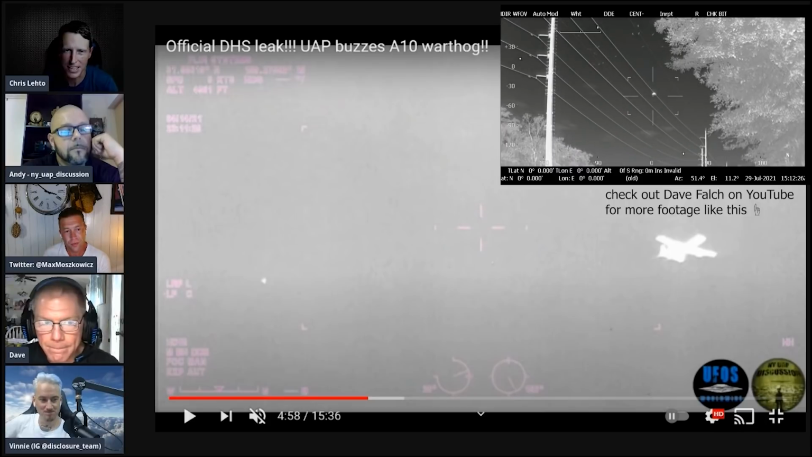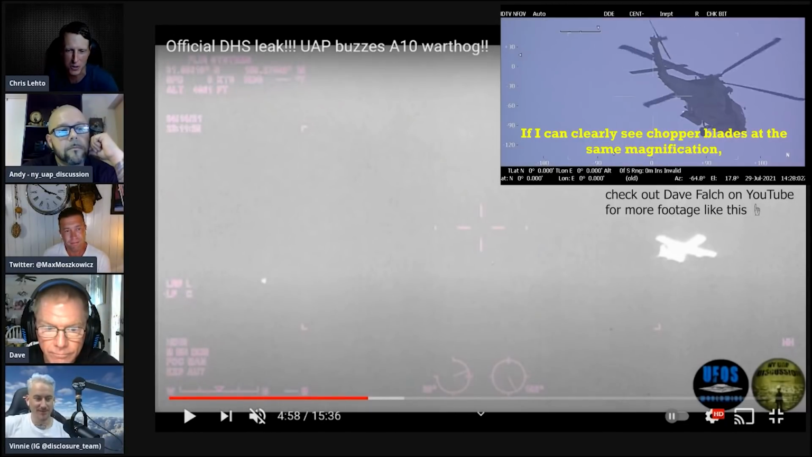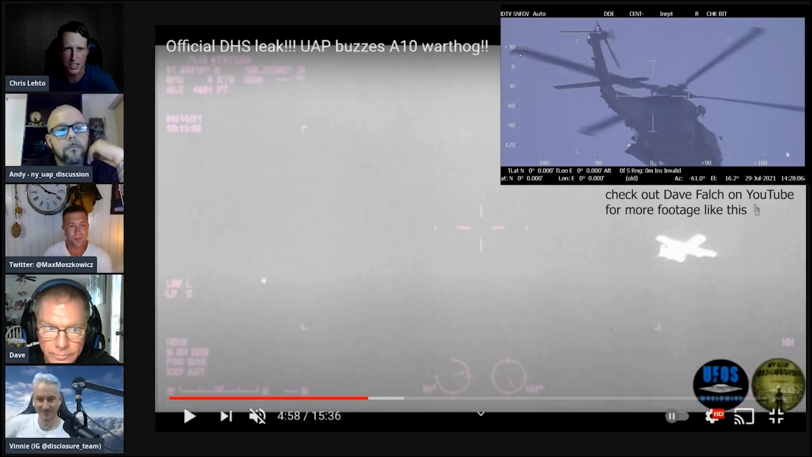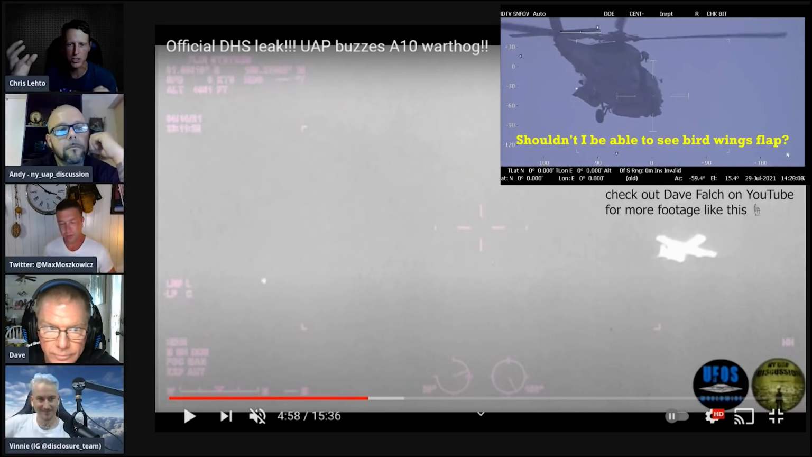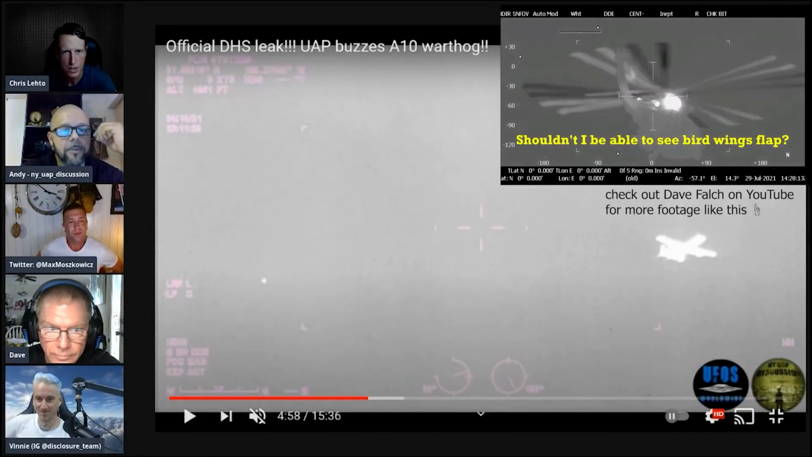Yeah, I think that's a huge difference. Is it out here just sitting there and not doing anything, or is it moving in relation to us, to its surroundings? Very important point. Very important. Now it's hard to say it's related to the camera if it's moving in relation to the object that you're filming. Yeah, like it's aware of the object.